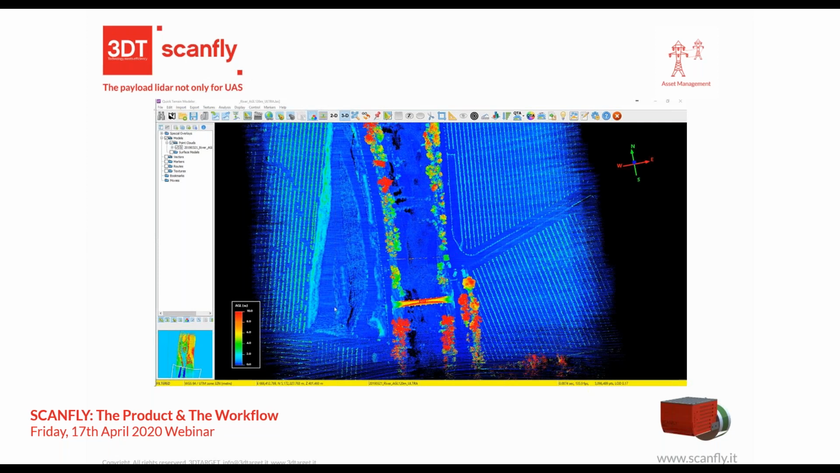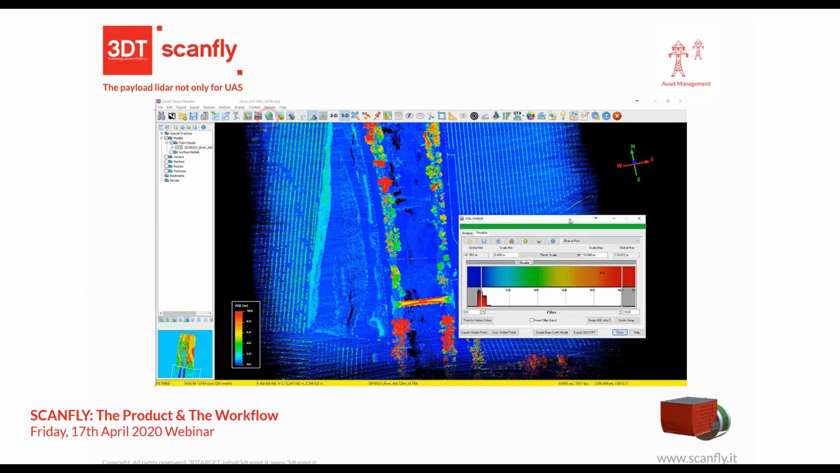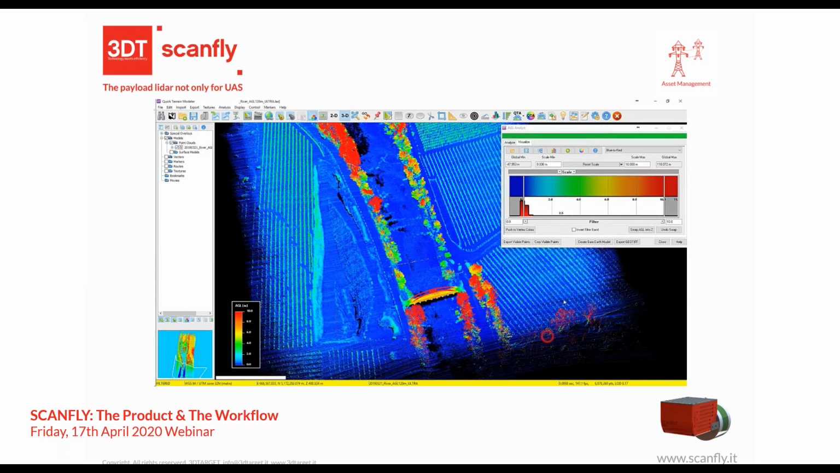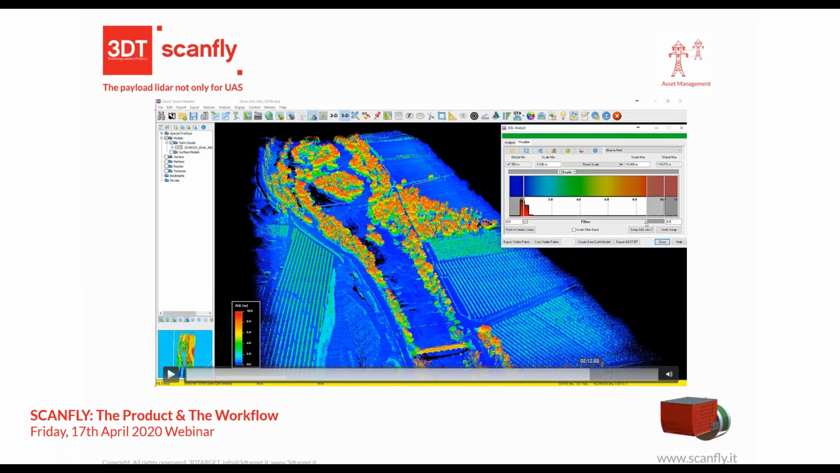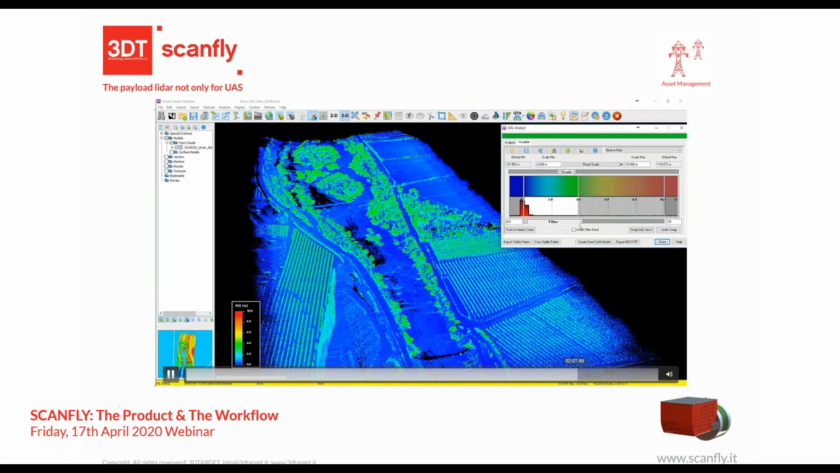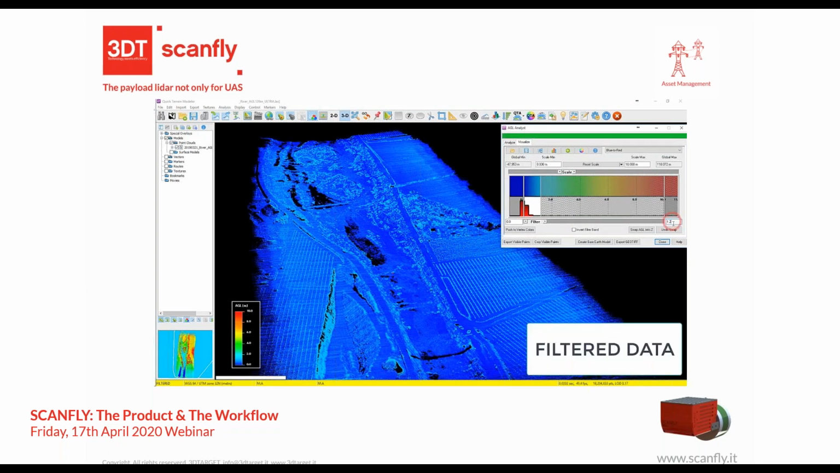so you can classify the point clouds and generate only the DTM you need, not the DSM, so not the surface but the terrain. Okay, so you can see here, after this processing, you can move out the trees from the survey.